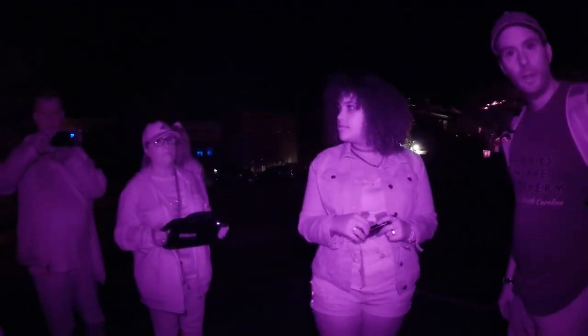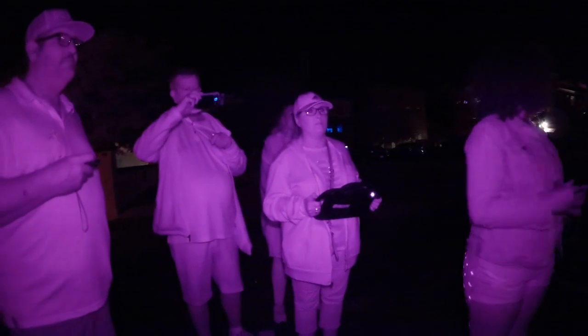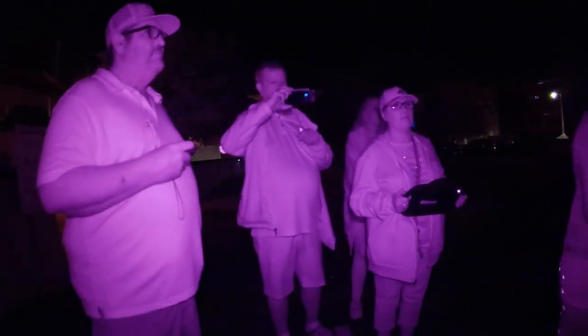Cameras to the left. Yours is already recording. People do pass through this lot, so just be mindful of people walking by and going to their vehicles. So, where the heck are we? We're in a parking lot.